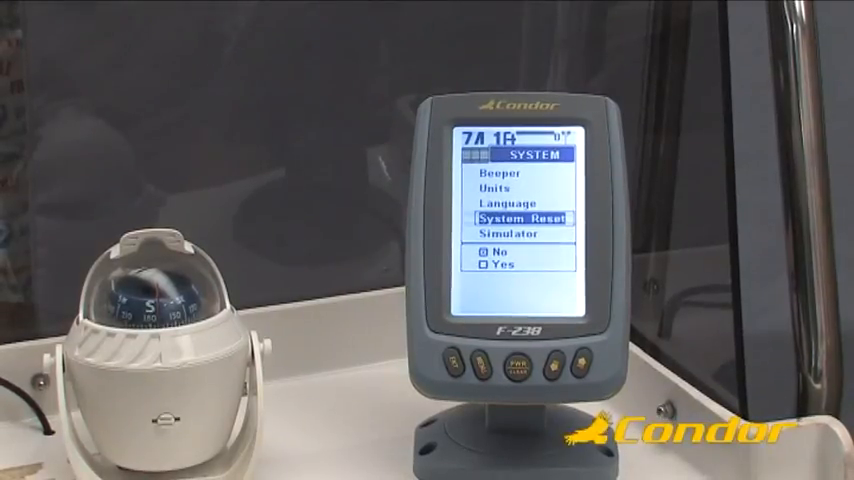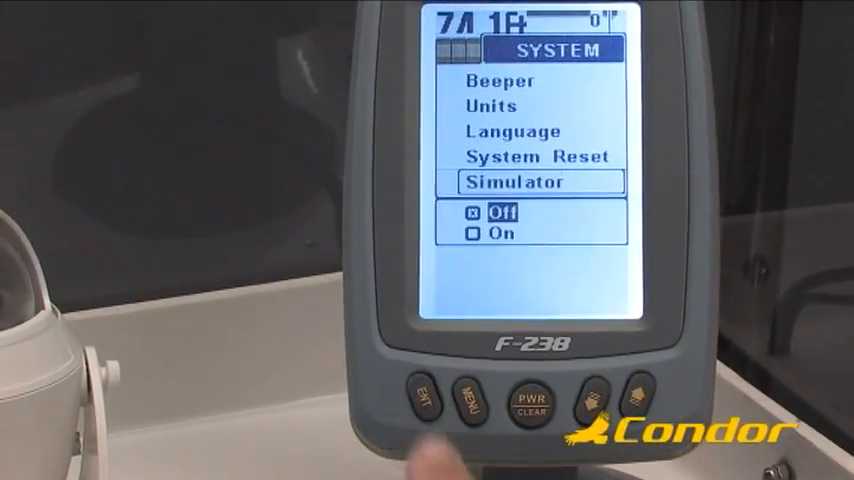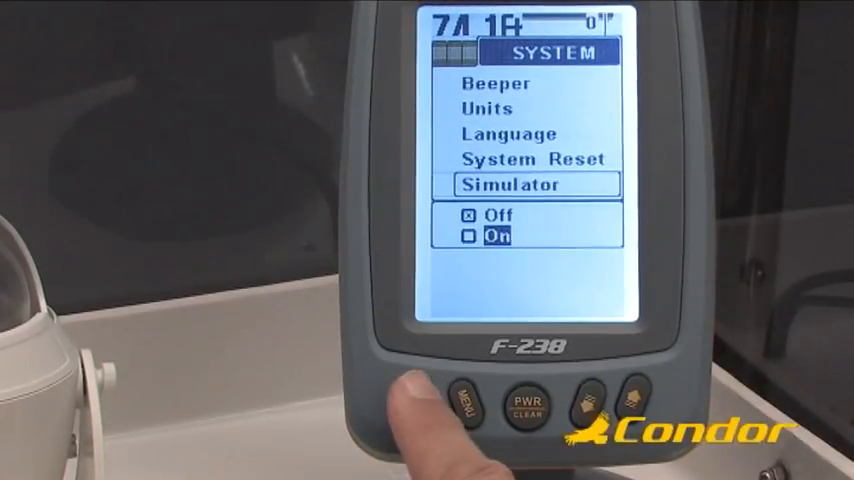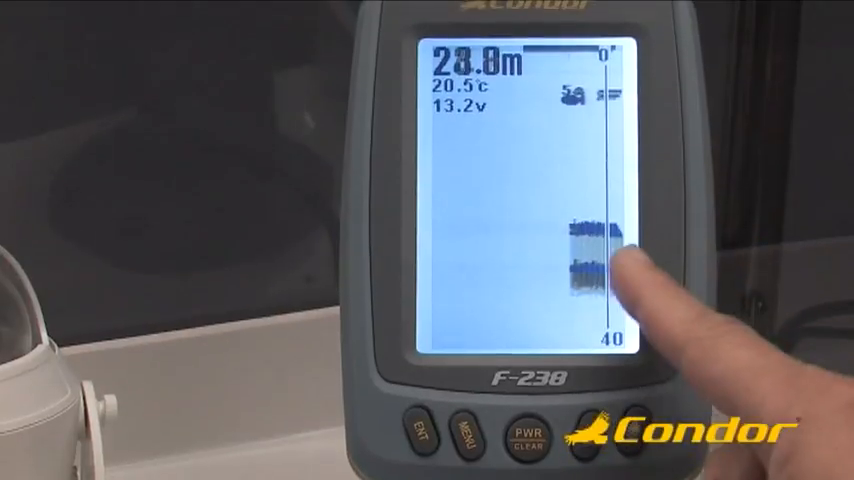In the same way, you can switch on and off the simulator, another feature useful during your learning period. It allows you to familiarize yourself with the screens and the advanced functions of your Condor Fishfinder. To switch the simulator on, in the System menu, press the down arrow key to highlight the Simulator item, and press Enter. Then press the down arrow key to select On, and press Enter. Finally, press the Clear key twice. On the screen, the image of the simulator will appear.